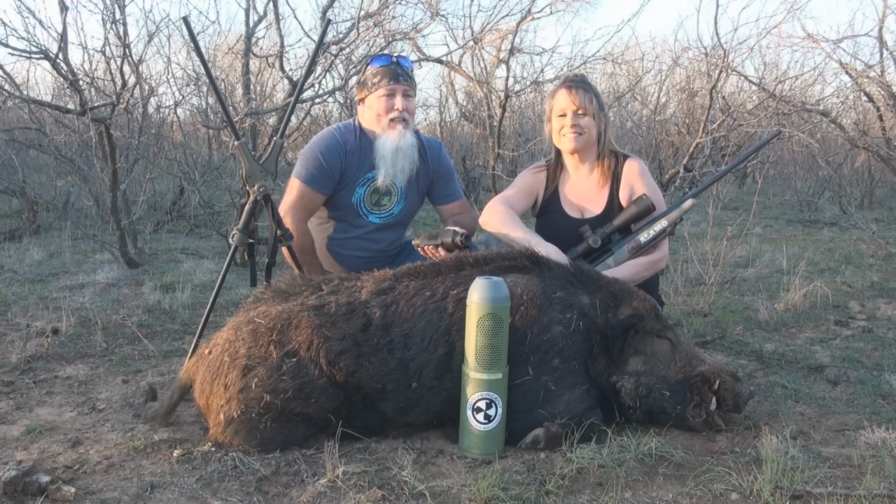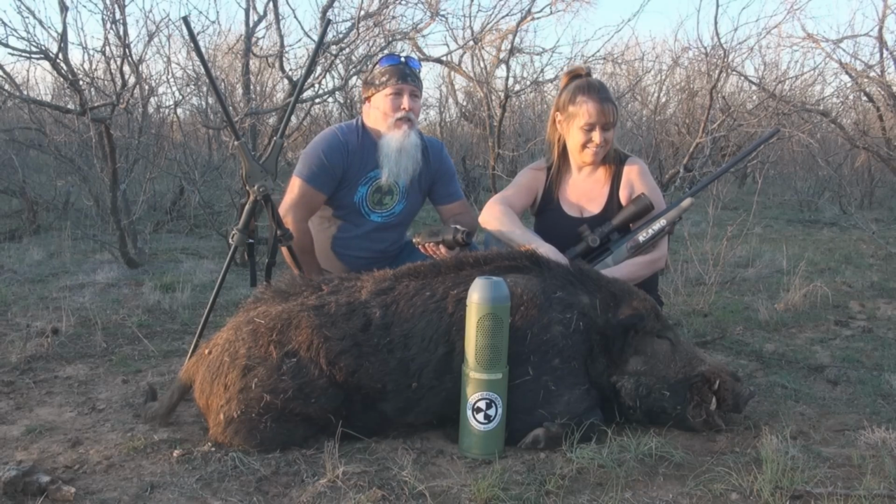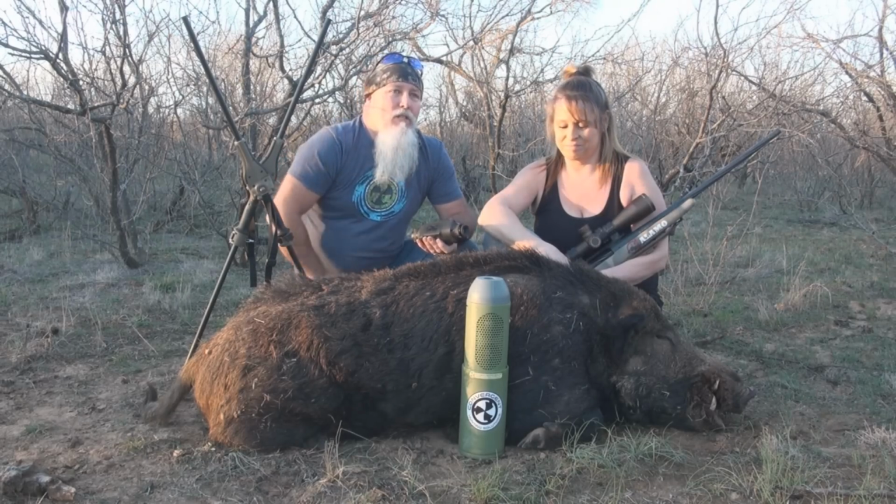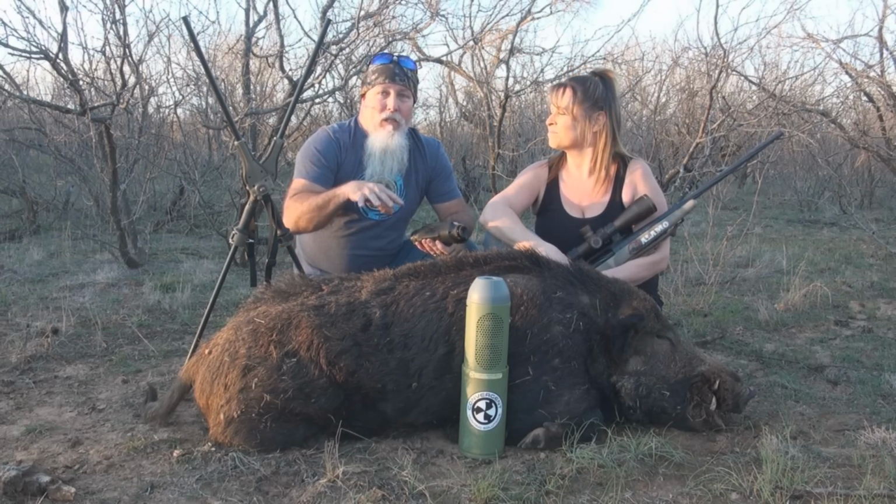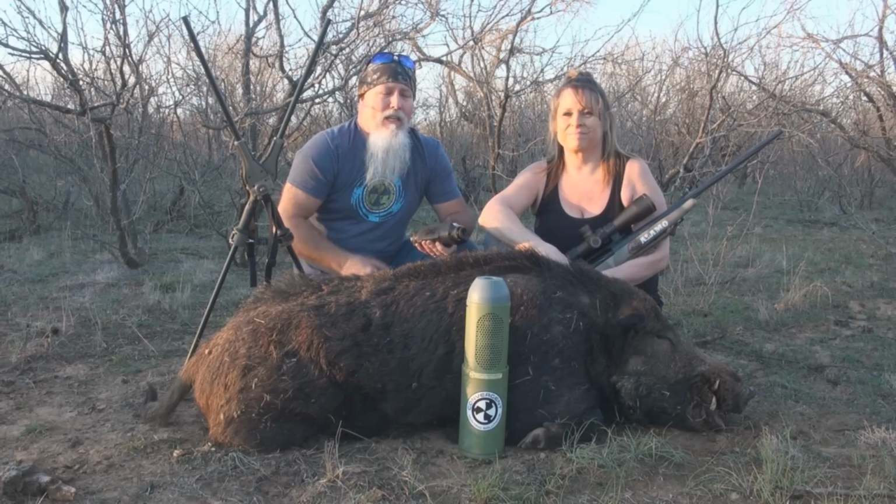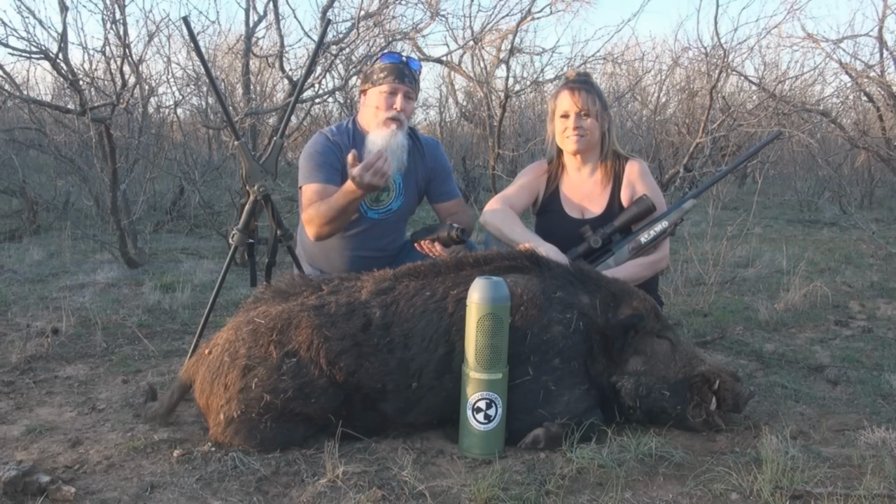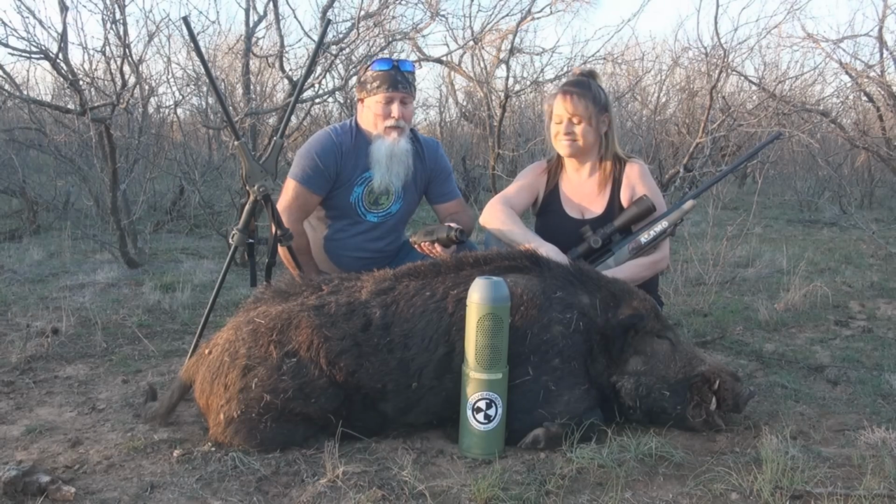We could hear them fighting, and we tried calling very subtle to them, and no response. So we decided to circle back around and see if they were still in that area, and they weren't. It was a sounder with these big boars in there trying to breed a sow, and there was a lot of commotion going on. We could hear courting sounds and fighting sounds, and so we knew they had moved on up the draw, and we moved on up the direction that we thought they went, and we set back up.